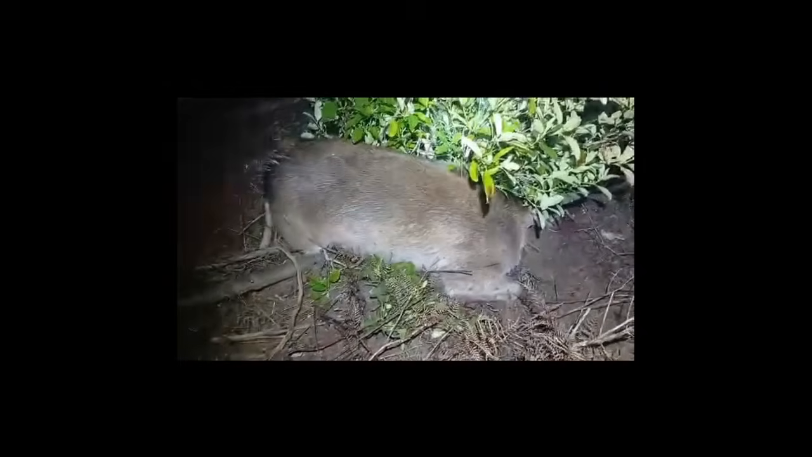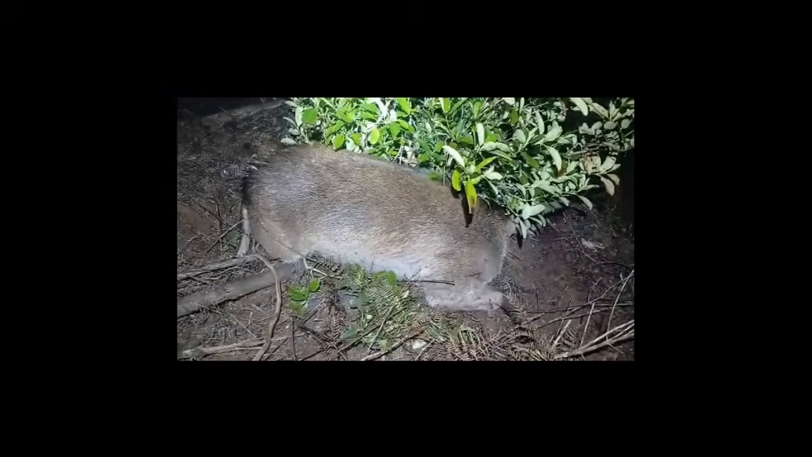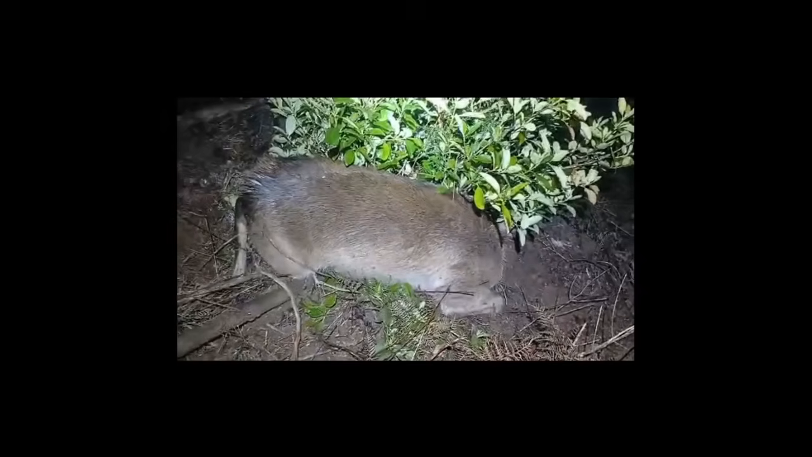Yeah, job done. Both shot in the shoulder, and I didn't actually range find it. I'm not sure what was going on there, but I sort of knew roughly how far it was anyway. It's a couple of 100 meters from down the bottom where I was, so yeah, pretty good shot. Two in a row, two shots, two deer.